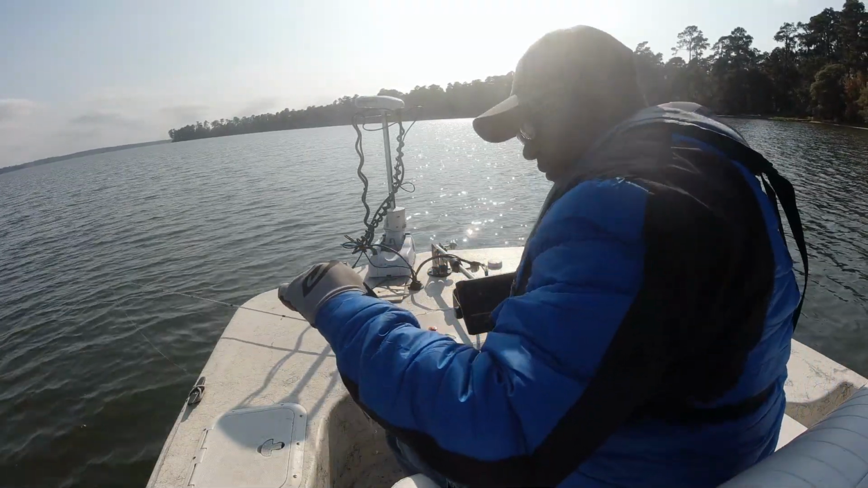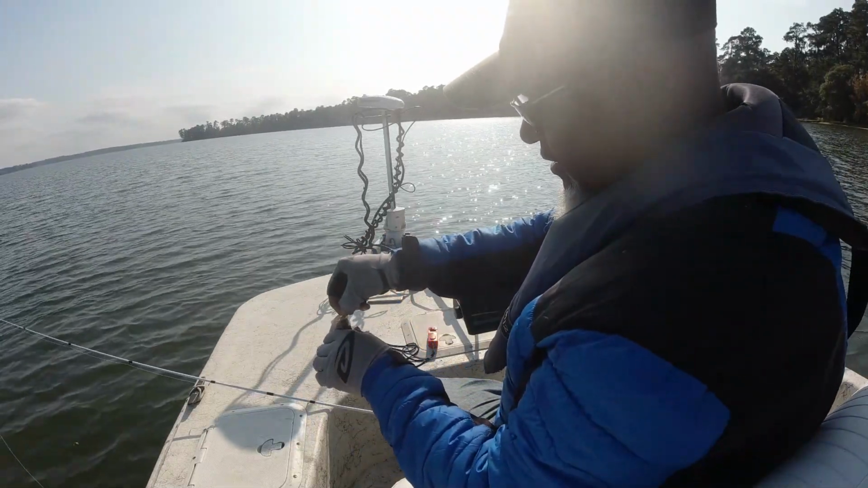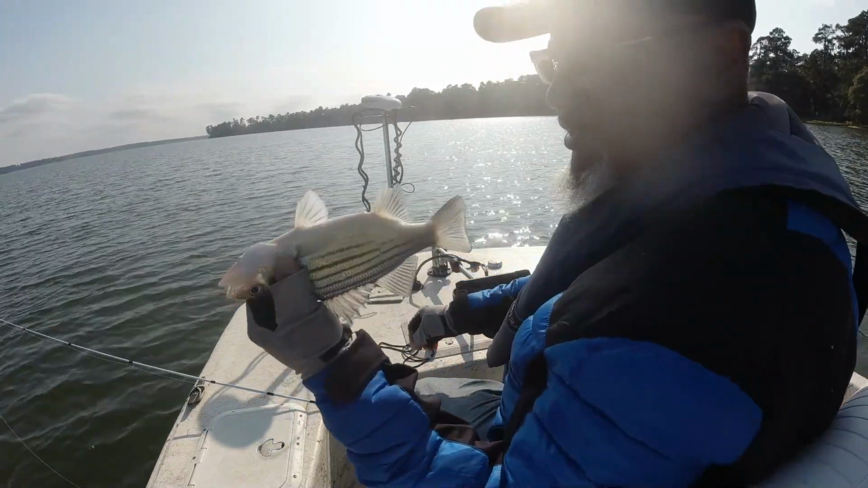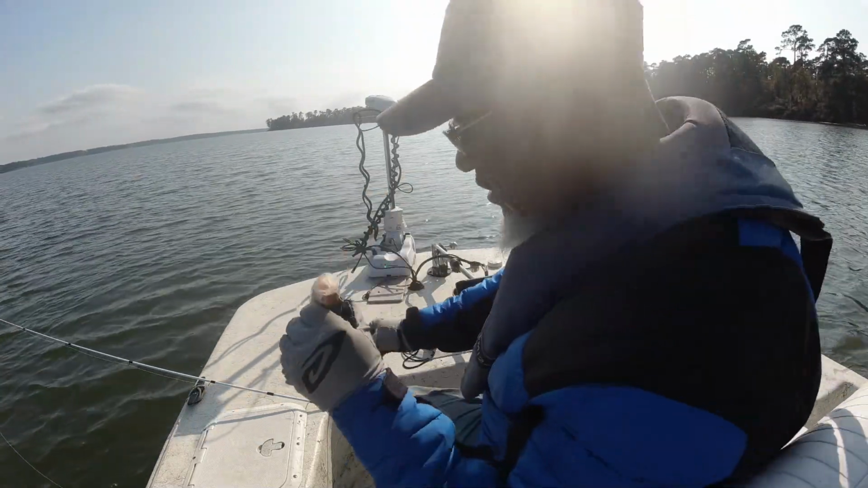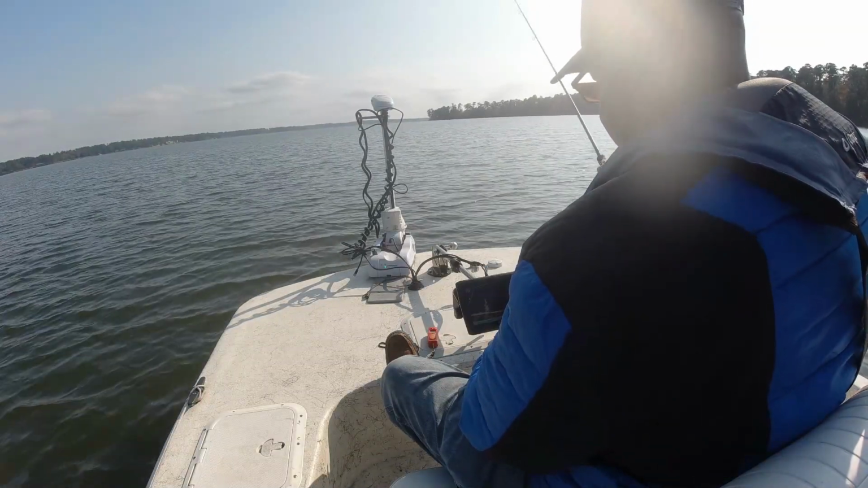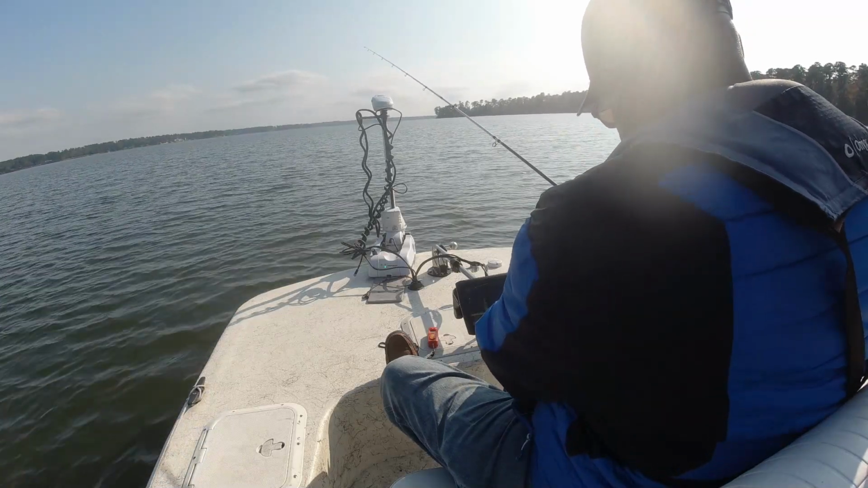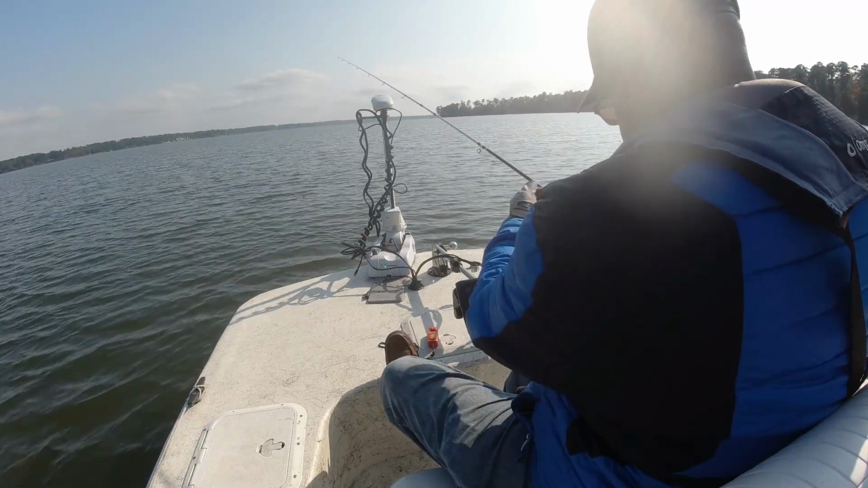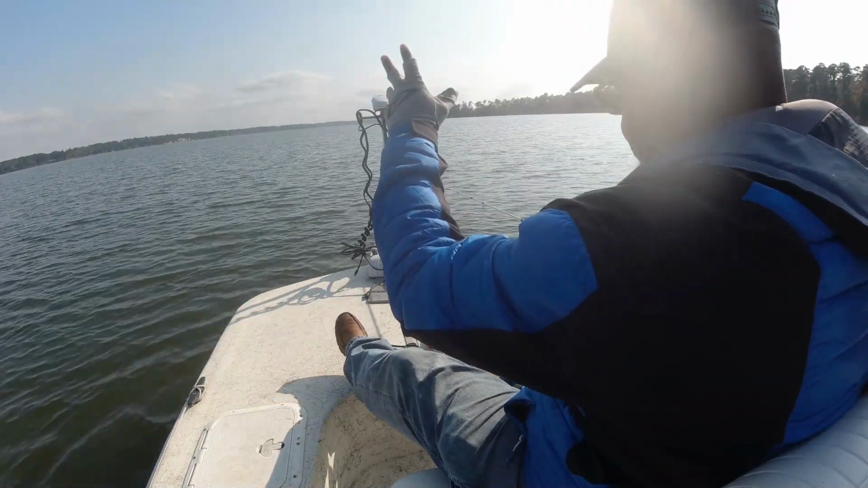Mr. Yellow bass or barfish, and that's a decent one. Those of you that don't know, these jokers are pretty good. So we're gonna put him in a live well. Those of you that haven't tried yellow bass, let me tell you, they make for some good chef bites and are tasty treats while you're either frying or, even better, blackening.